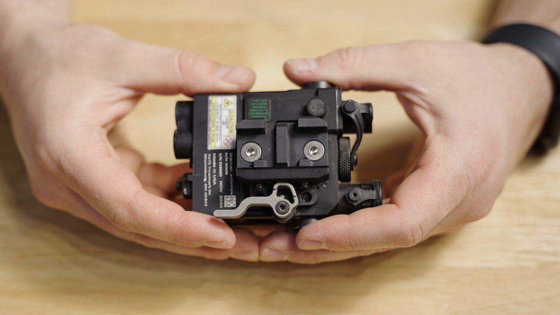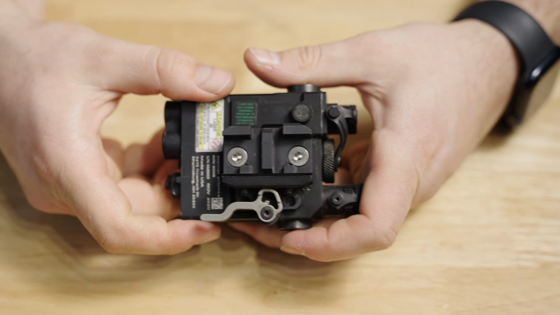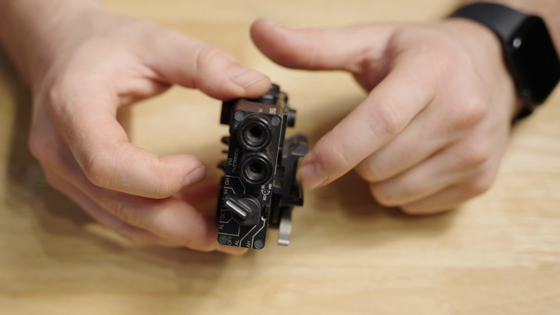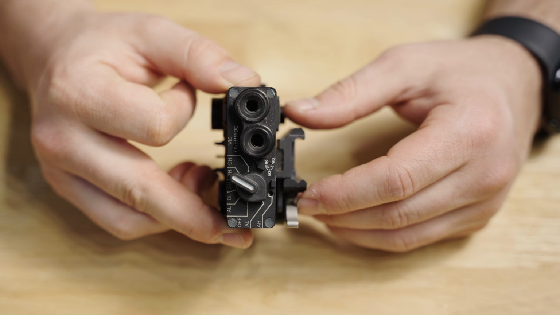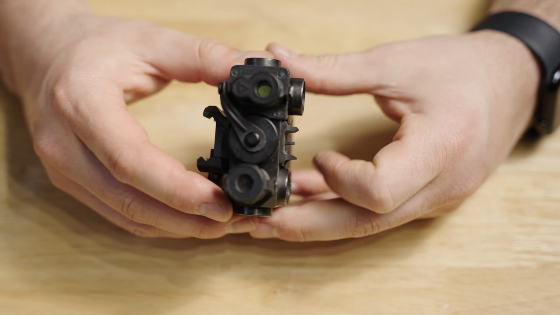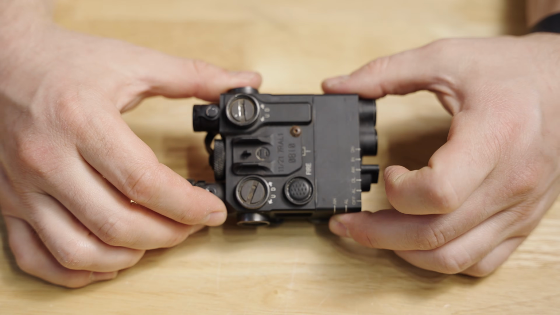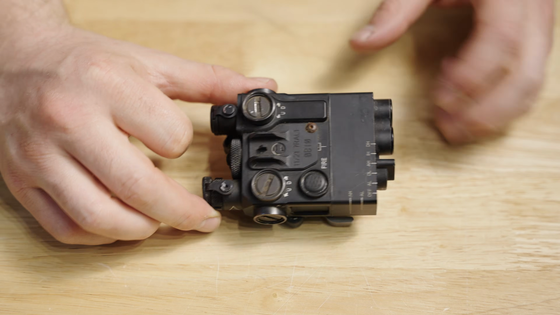The DBAL A3 does have a built-in quick detach mount, which I find to be pretty decent. Some people have their own opinions on that, but it does sit somewhat lower than the unit to where this thing is going to get a little bit of an air gap in between the unit and the rail that you mount it to, which is why they are compatible with what you see on it. A leaf sight, it's going to roughly be the height you need to use this as a front sight if you want to add that accessory. So this leaf sight is not included, but an optional aftermarket accessory for the DBAL style devices.